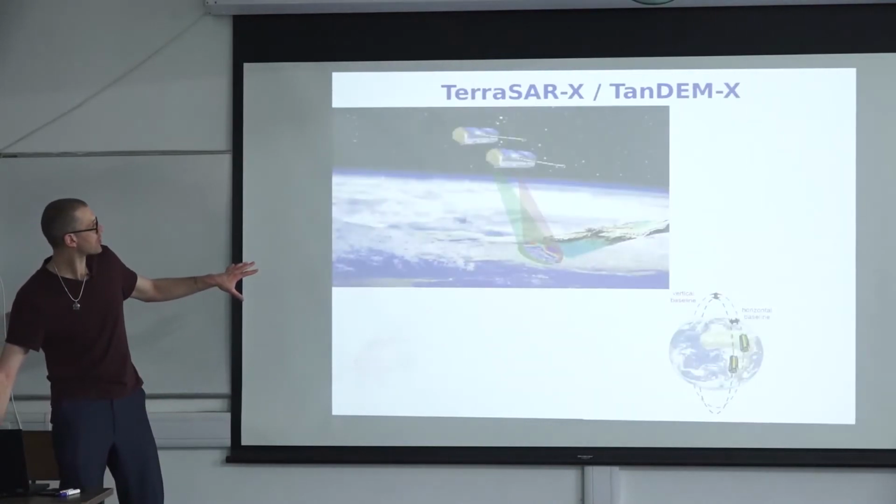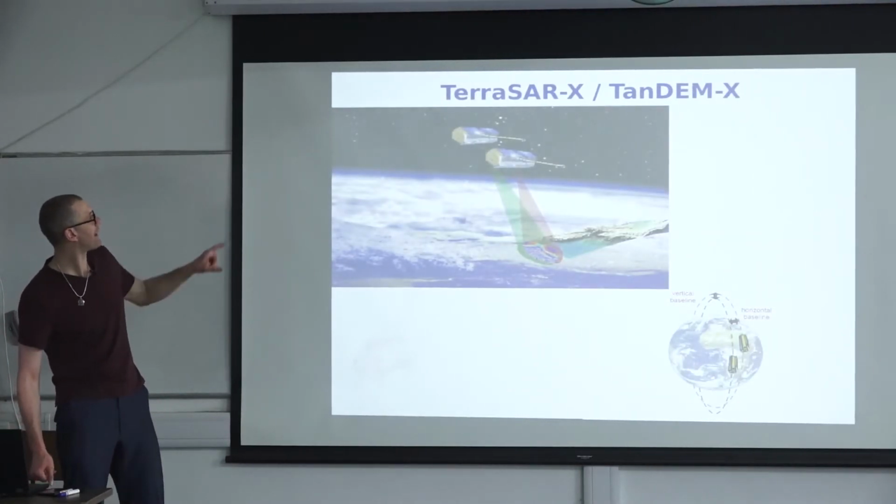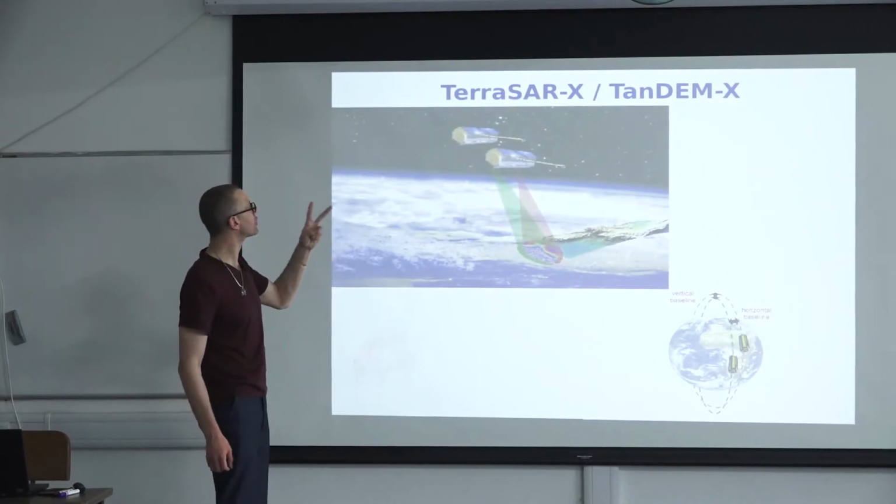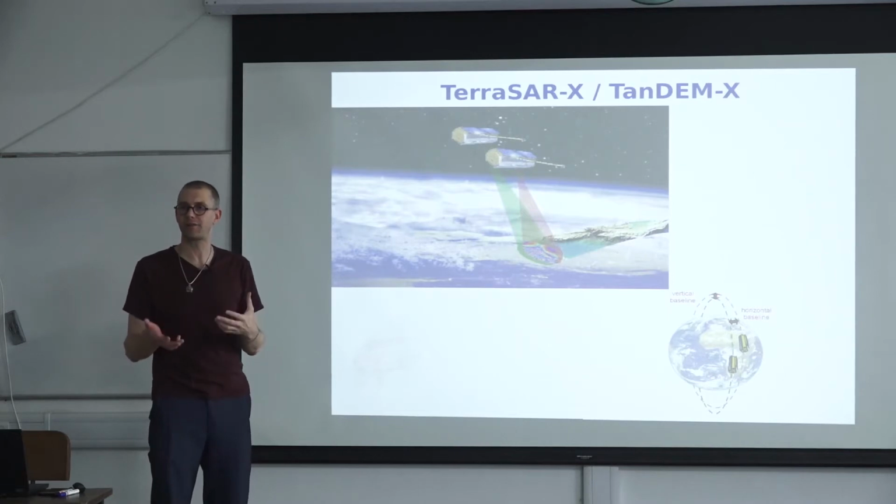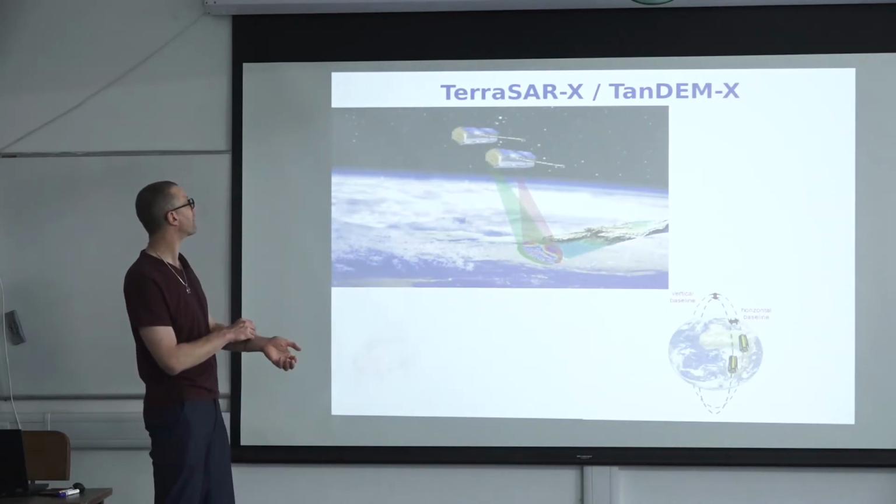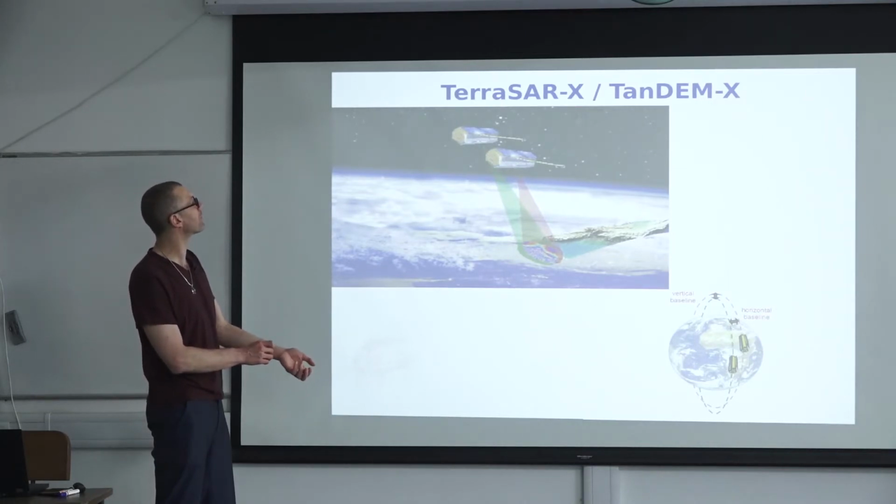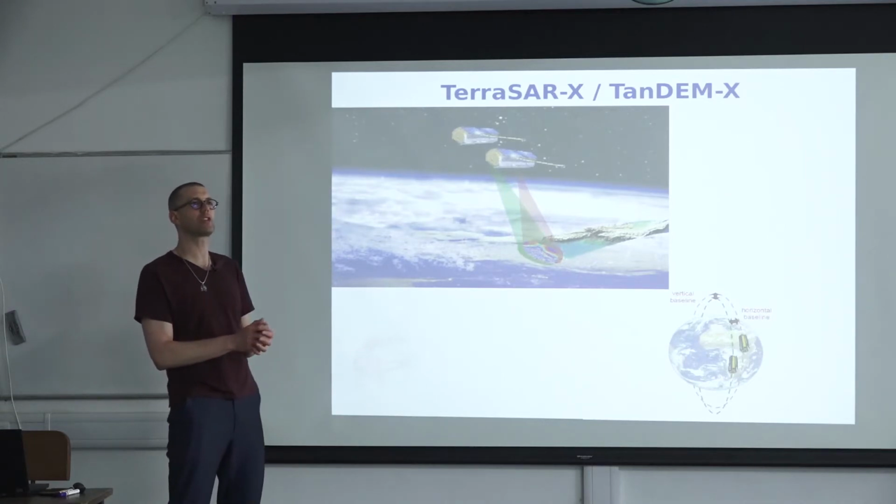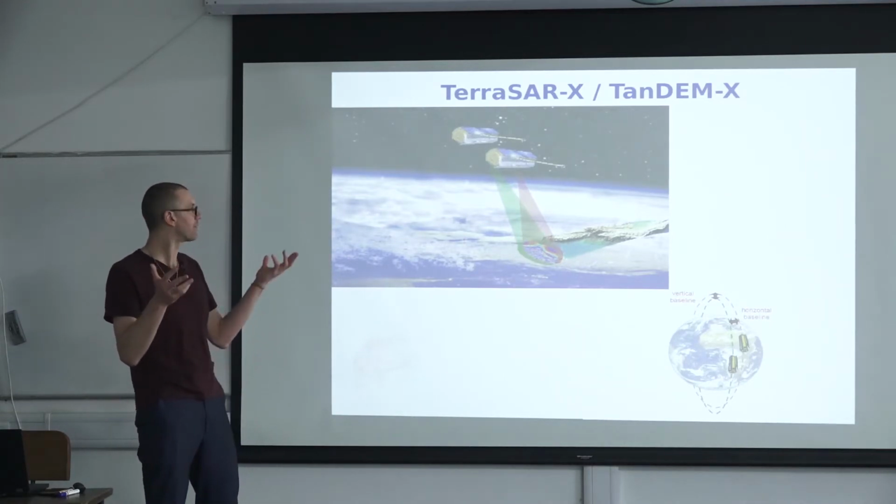The more modern version of a radar-based data set is the TerraSAR-X TanDEM-X mission. Essentially, these are two satellites that are exactly the same. The German Space Agency put them up. TerraSAR-X has been active since 2007. TanDEM-X was launched in, I think, 2014 and has collected data since then.